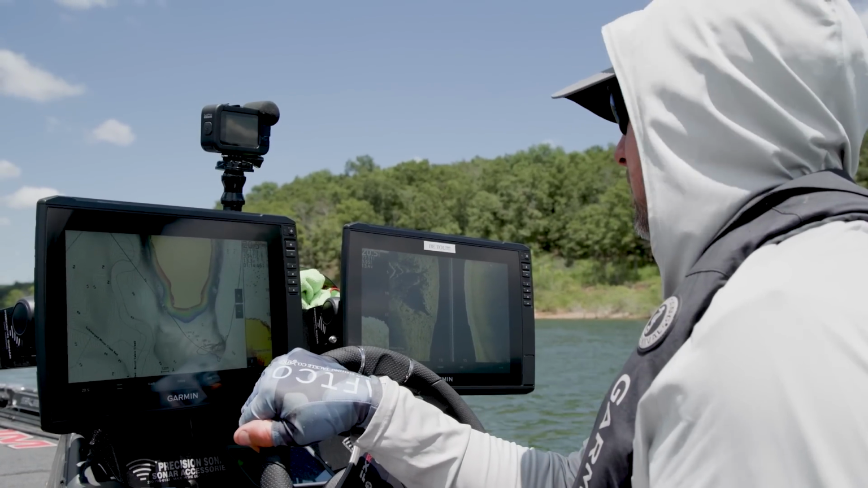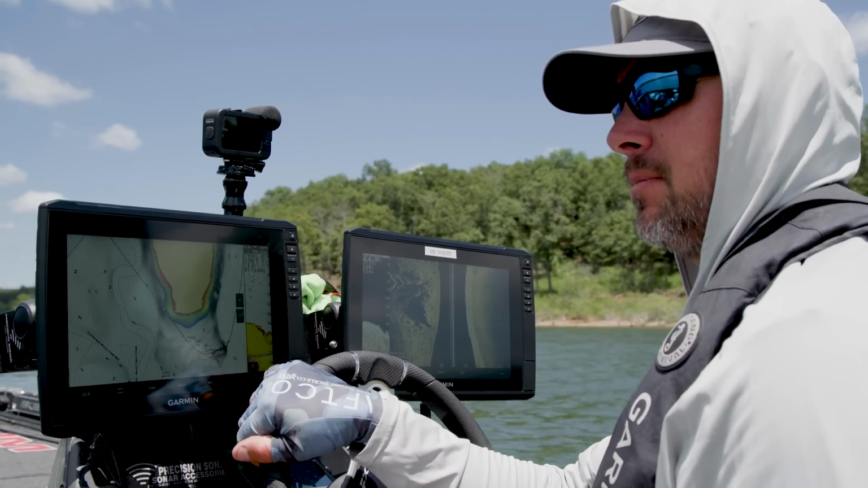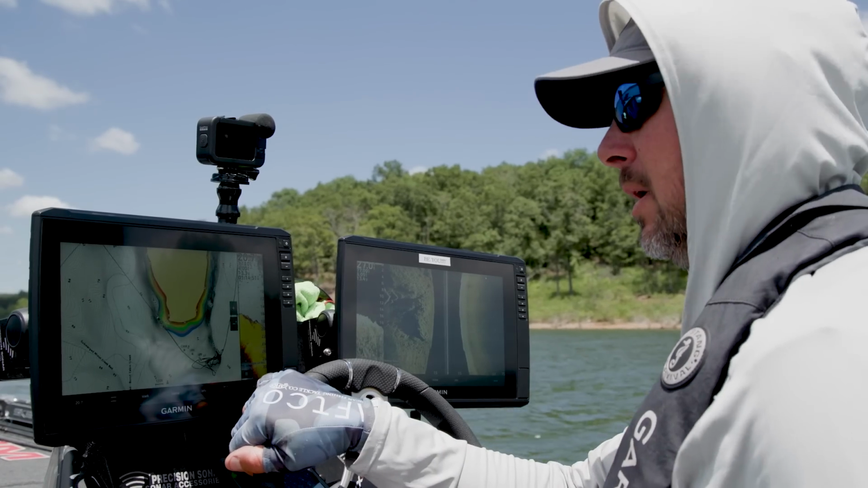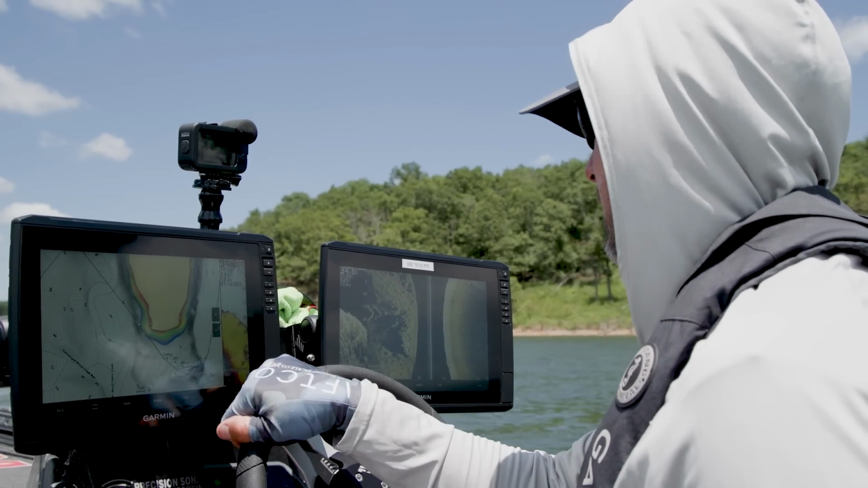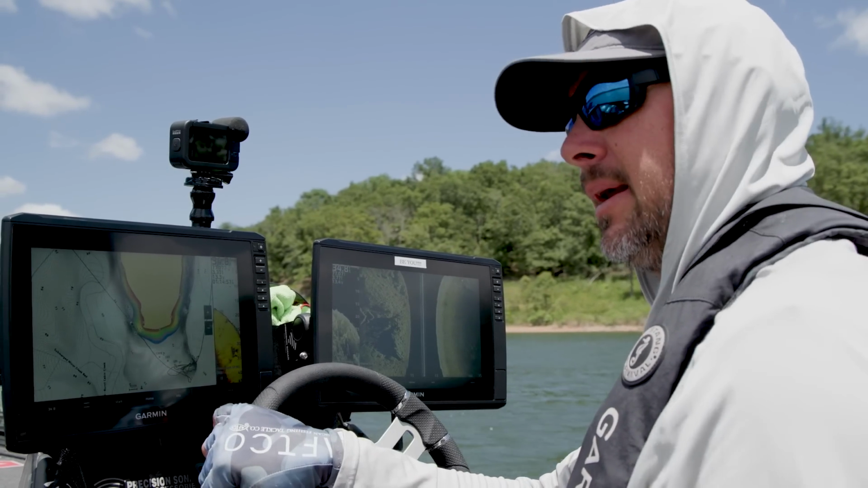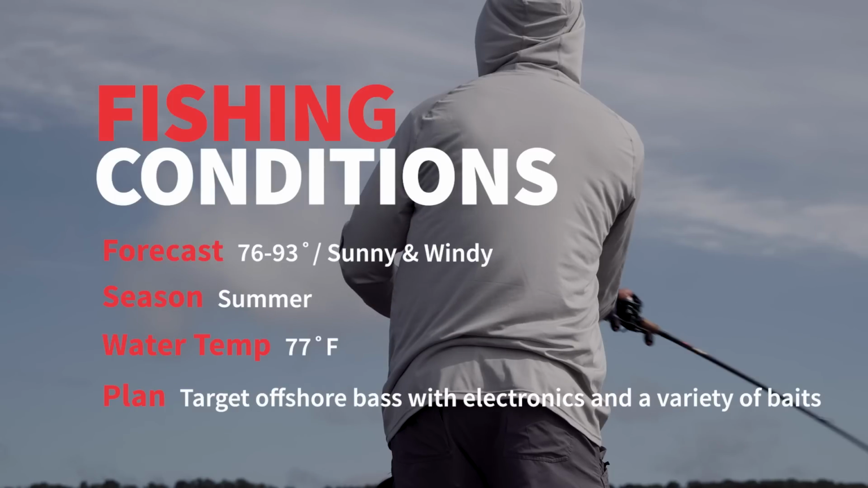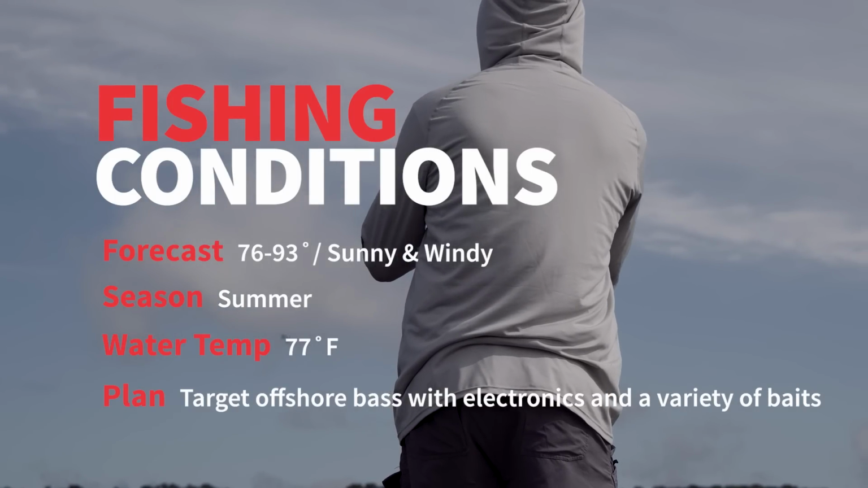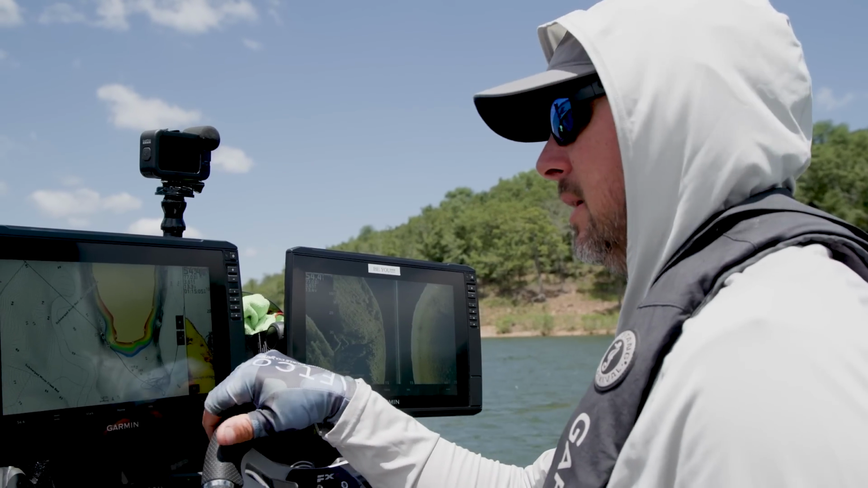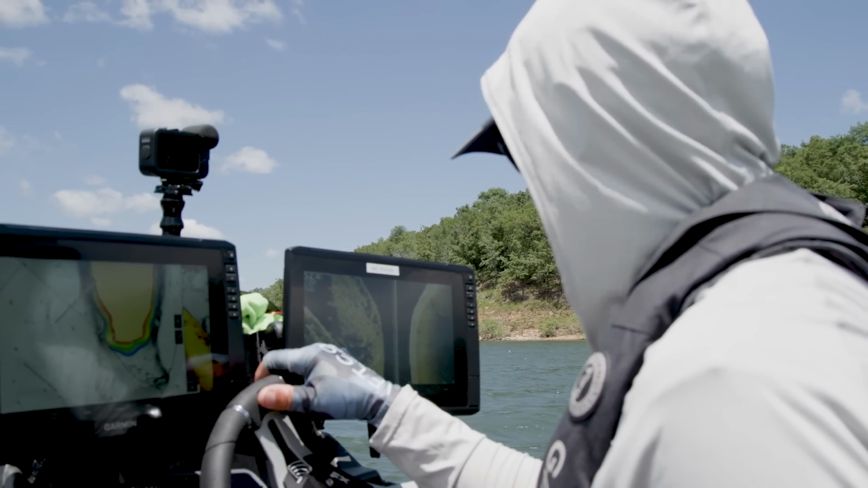So we're about 2 weeks away from kind of the Alabama swing, and what I mean by that is it's going to be offshore fishing. And I came out today just trying to get in the groove a little bit. Every minute that I spend looking at electronics, I hope that it makes me a little bit better. And we decided to film it.